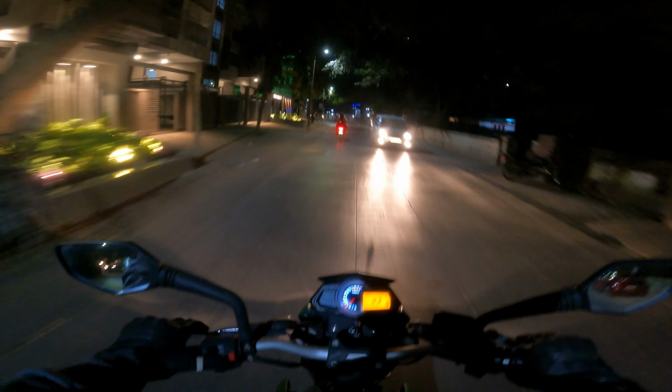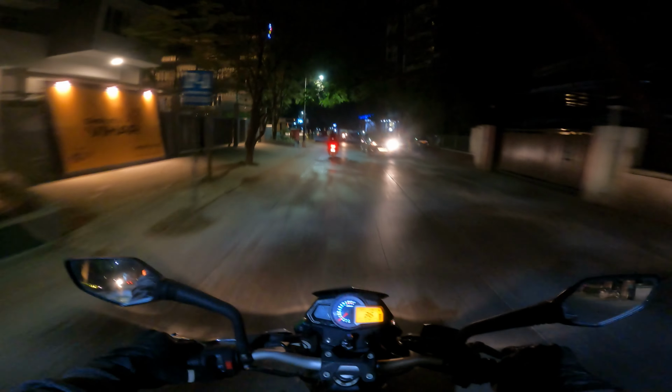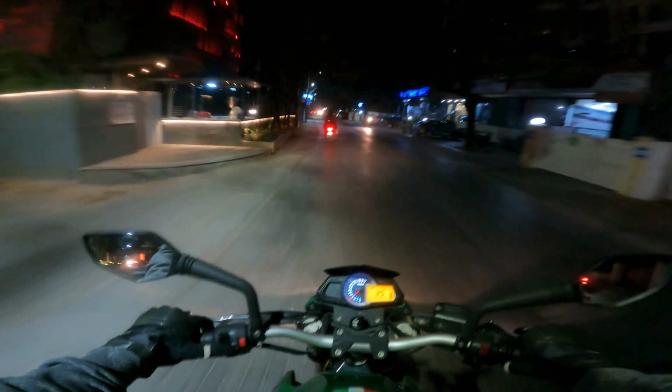But so fun for occasional rides. Such a nice and fun bike. Really puts a smile on your face.